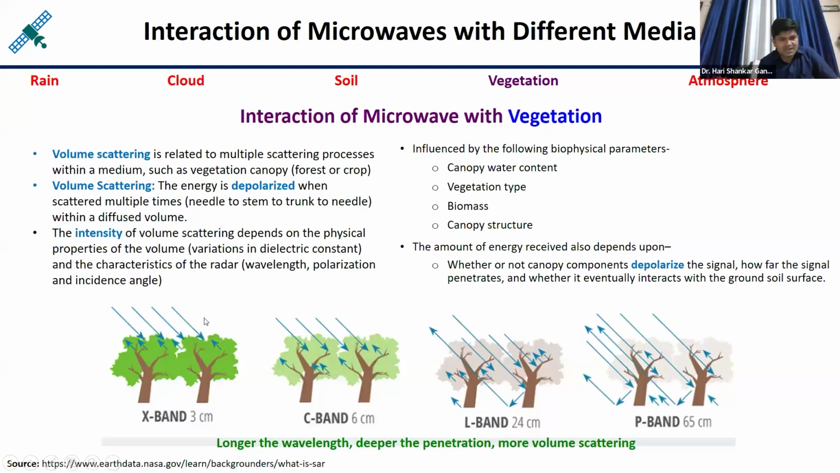What kind of information are you getting in case of X band? Only the information of the canopy. Here, the information of the canopy plus branches. Here, the information of the canopy, trunk, as well as a small amount of information about the soil. Here, huge information: canopy, branches, trunks plus soil, the entire information you can investigate very easily.